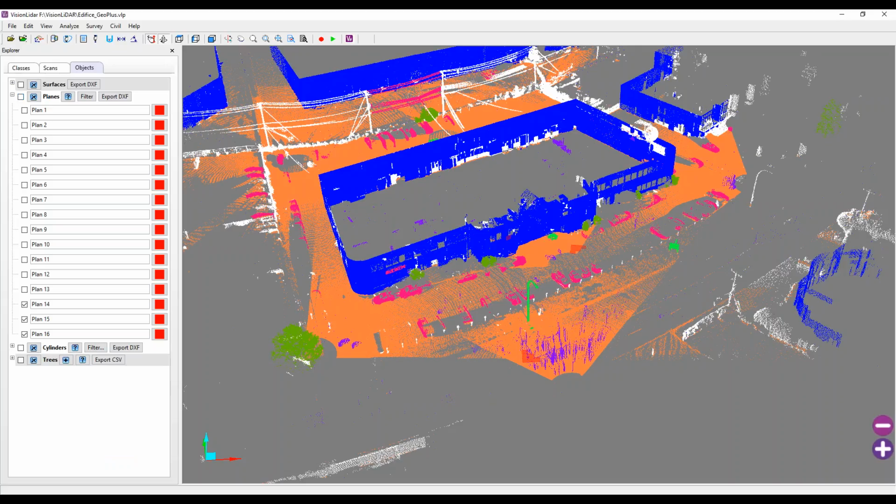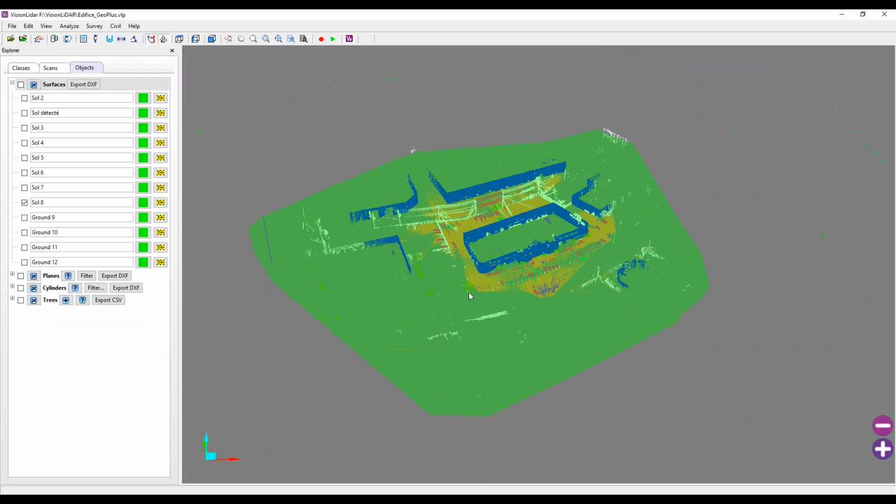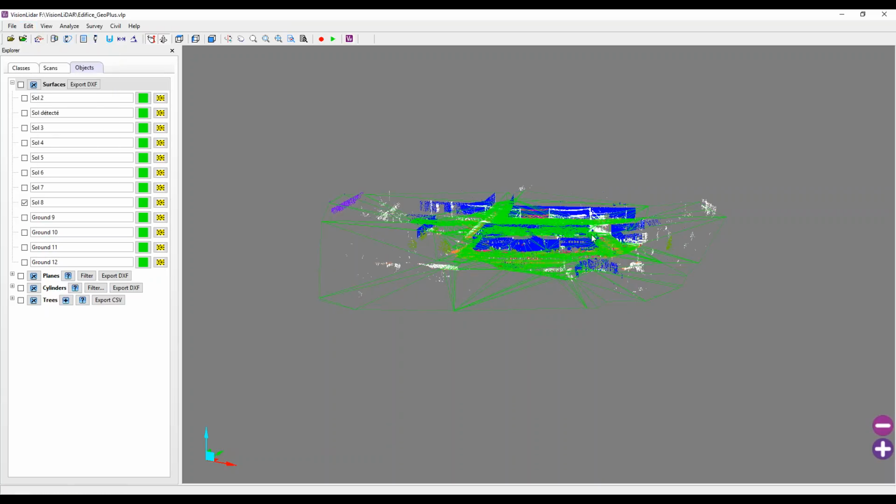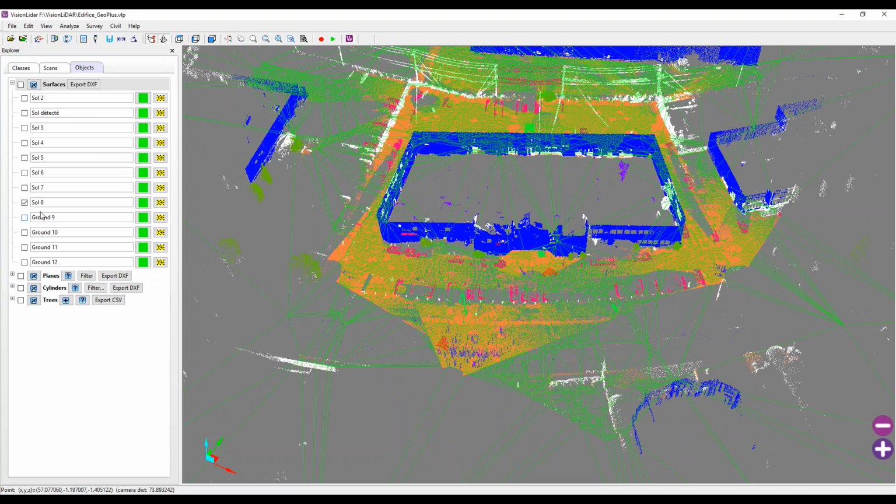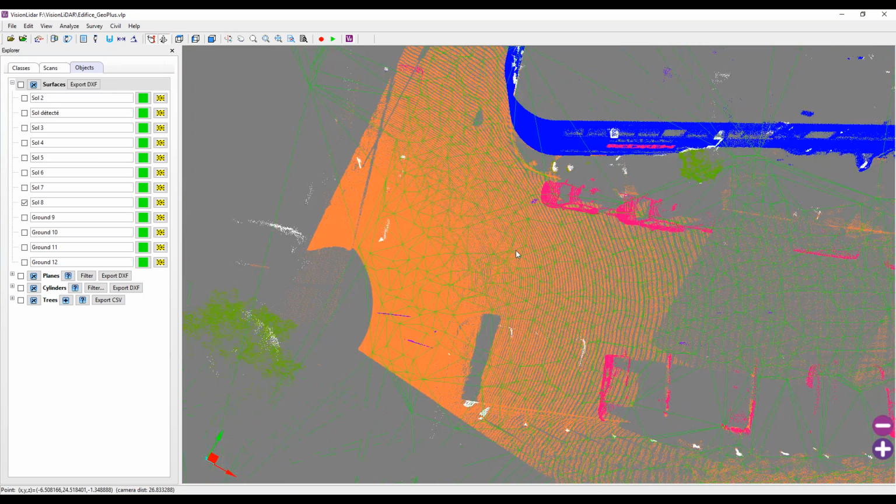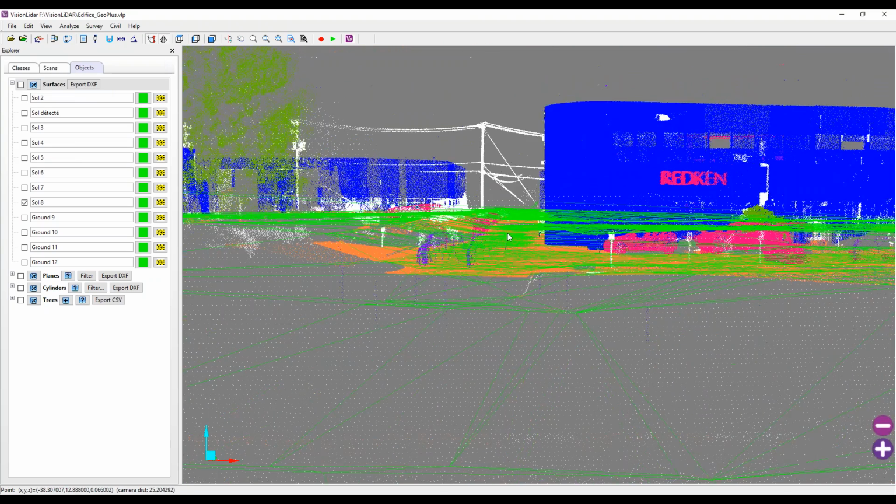I've already done a number of these classifications here. For instance, this one here is the surface that I was talking to you about. You can see here this is the triangulation that was created already, and it's following the ground as well.